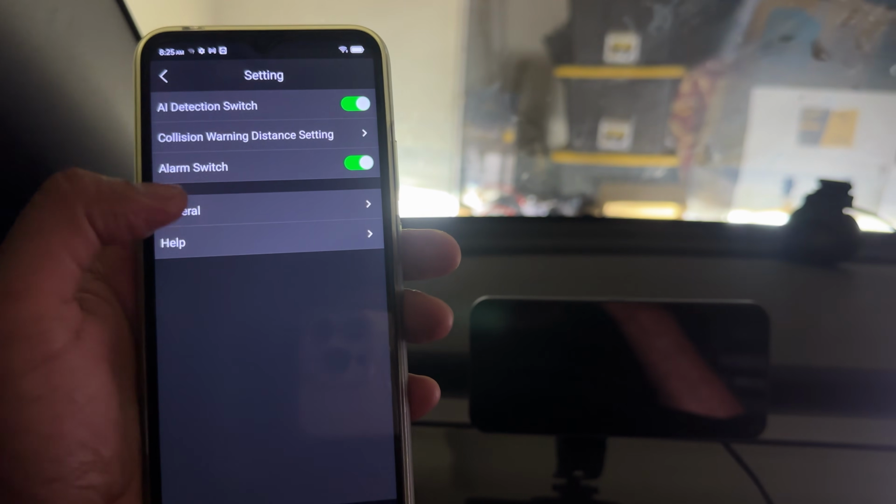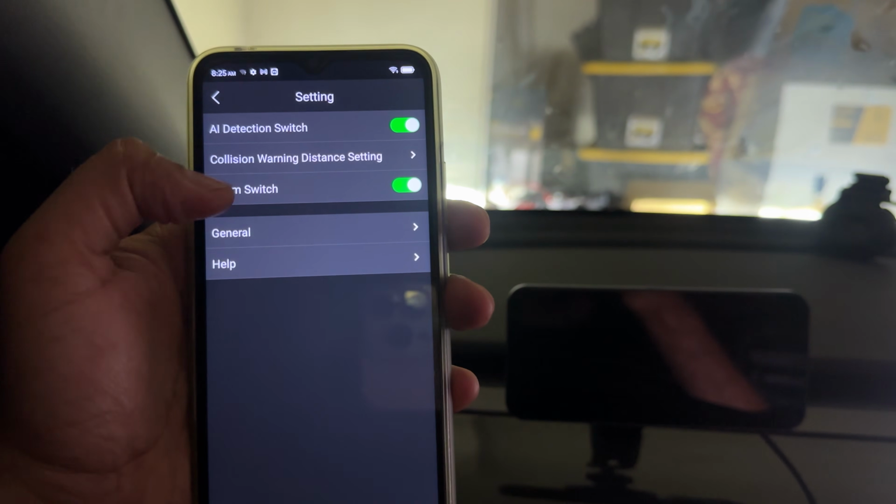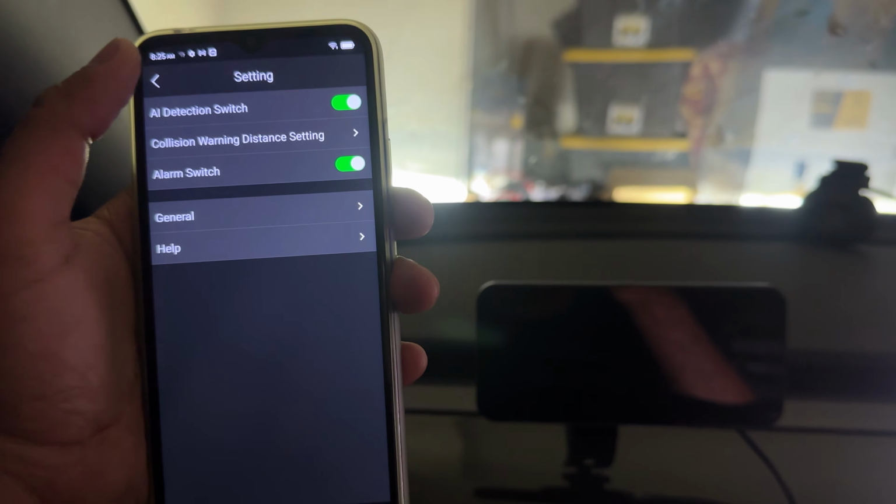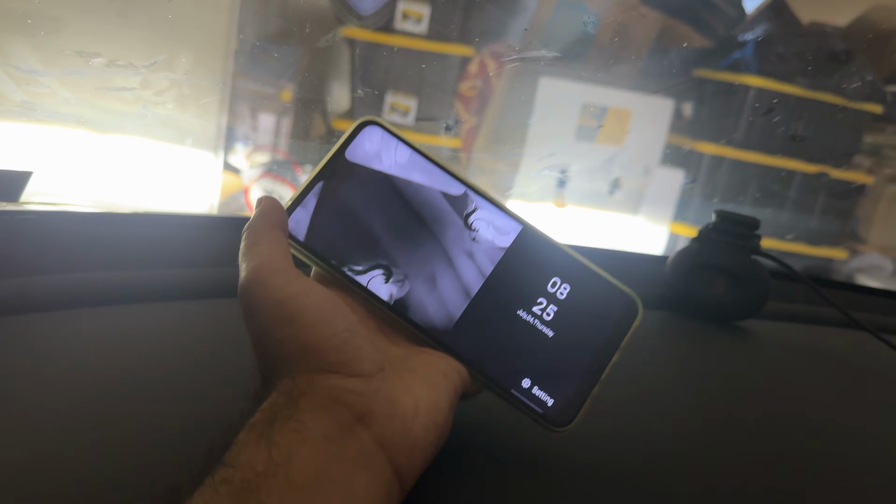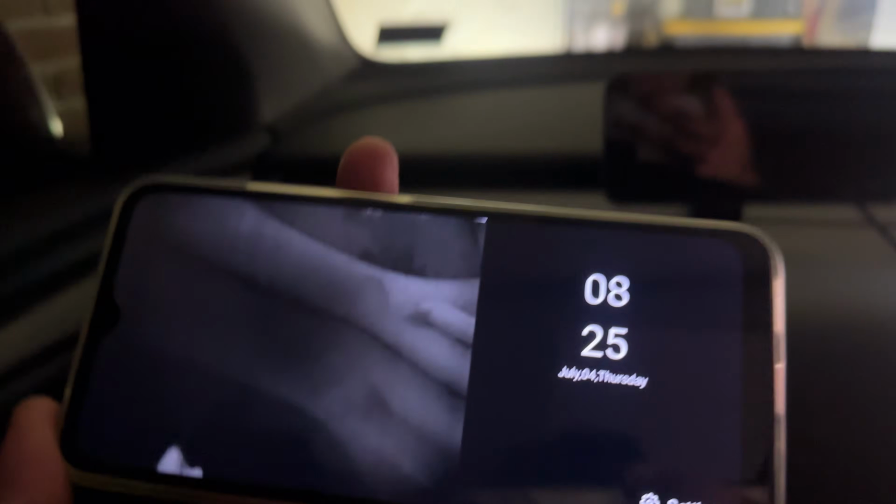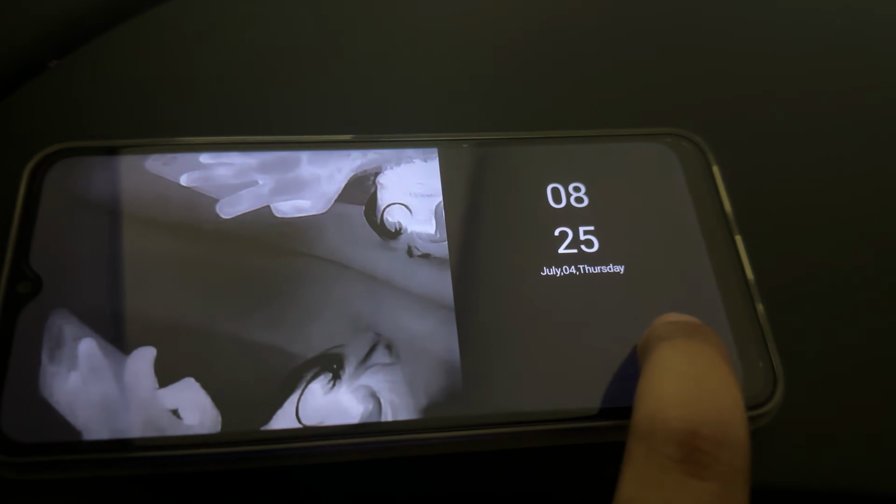One thing I haven't been able to figure out is how to make it sound an alarm. Right here it says alarm switch, but when I get close, if I look at the live view or even with the screen there, it doesn't beep. Even if it detects that there is something in the way, it's not beeping right now, and it says it should be able to do that, which is intuitive. But I haven't been able to figure that out.